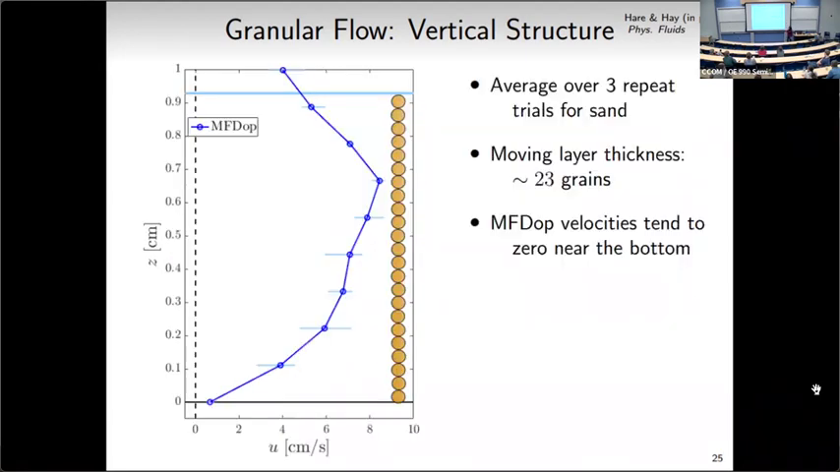And so here's an example of one of those vertical profiles of downslope velocity. That's U, the downslope velocity, against distance away from the bottom. The measurement in blue is the MF-DOT measured velocity, averaged over 3 repeat profiles in that 5-second averaging window. The thickness of the moving layer in this case was a little less than a centimeter, which corresponds to about 23 grain diameters.